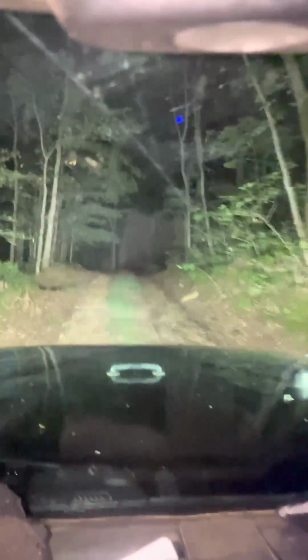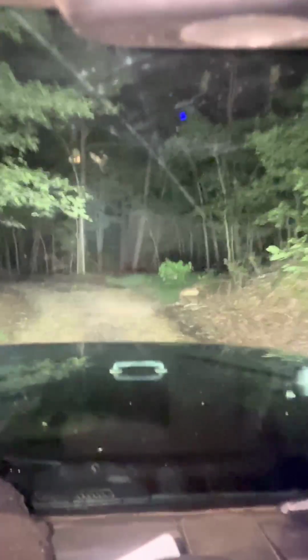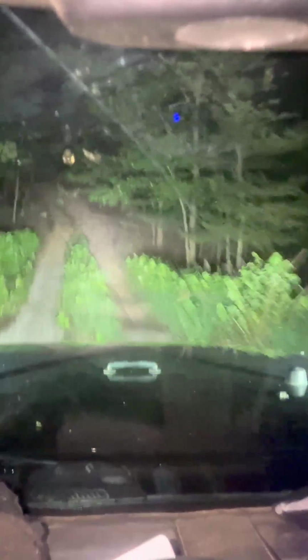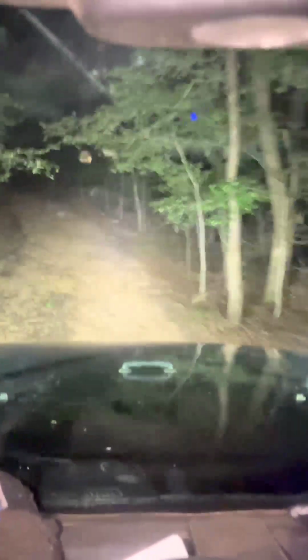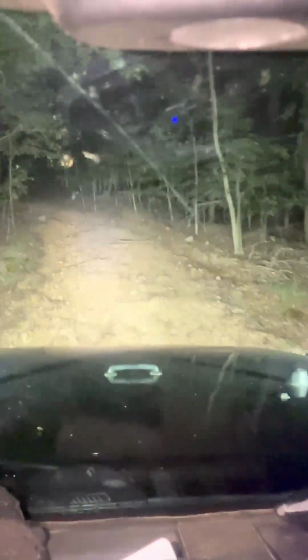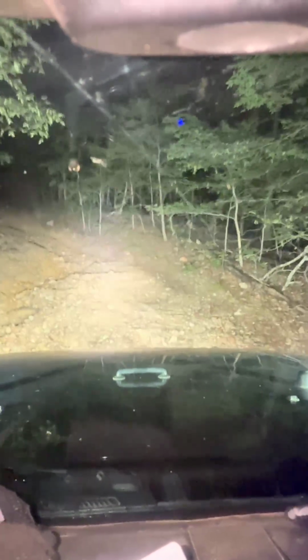This is on the northeast side of Leadville Lakes, right as you cross the first bridge on the Katy side. Just thought I'd show you some of the road coming out of here. It's pretty. And you can kind of see how it's washed up pretty good.